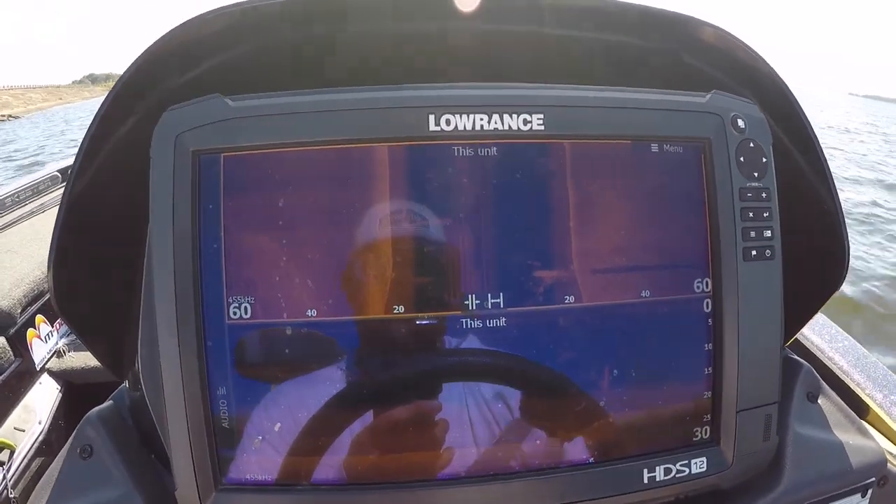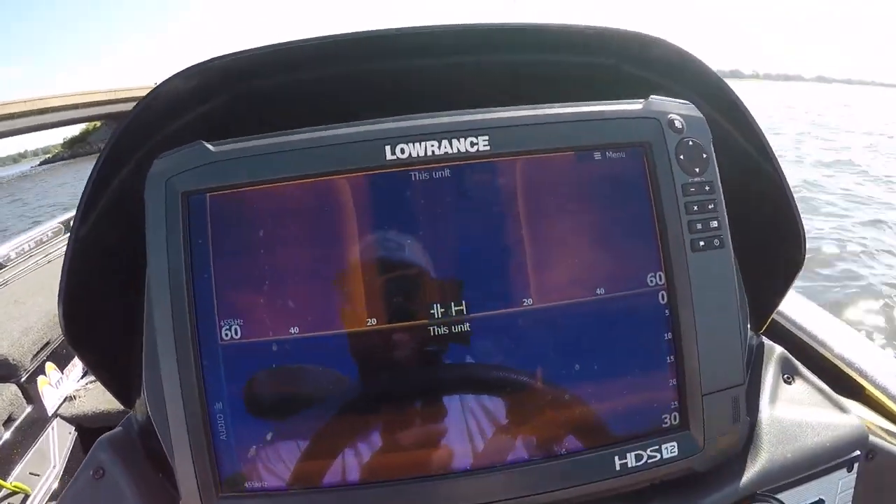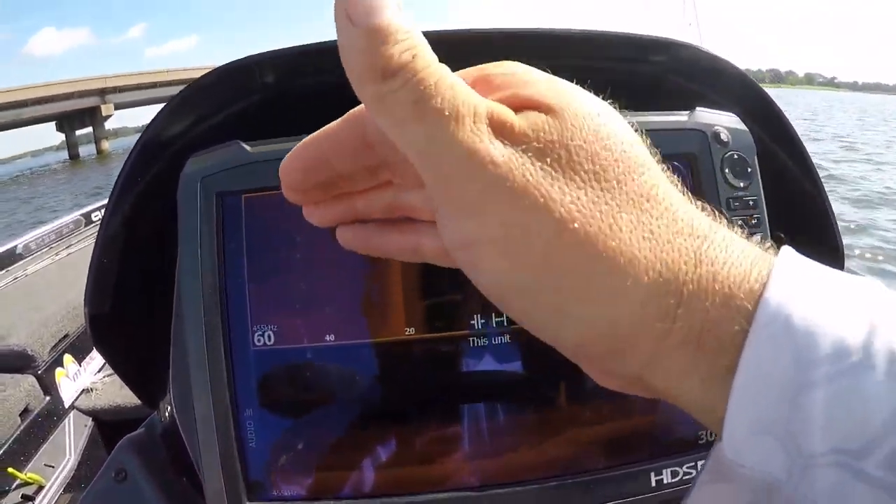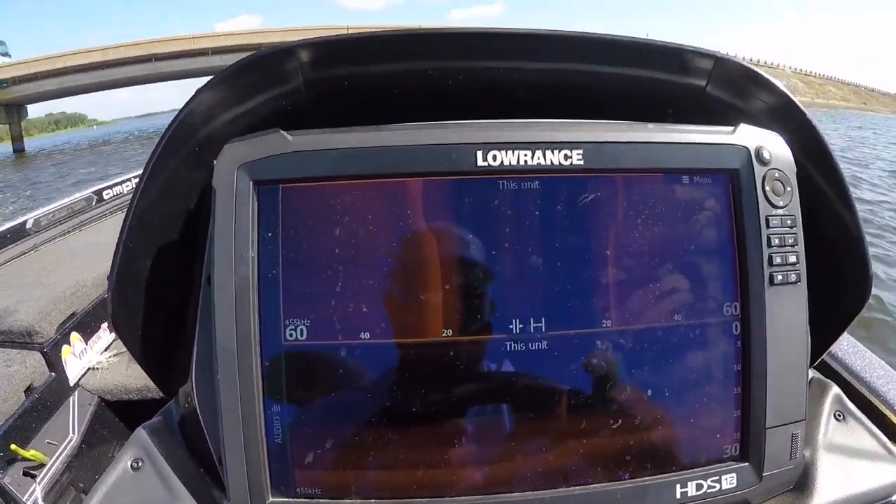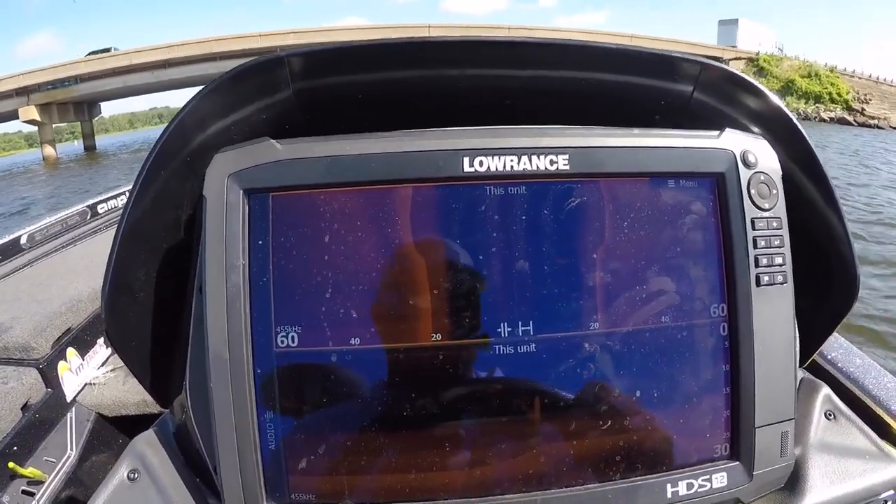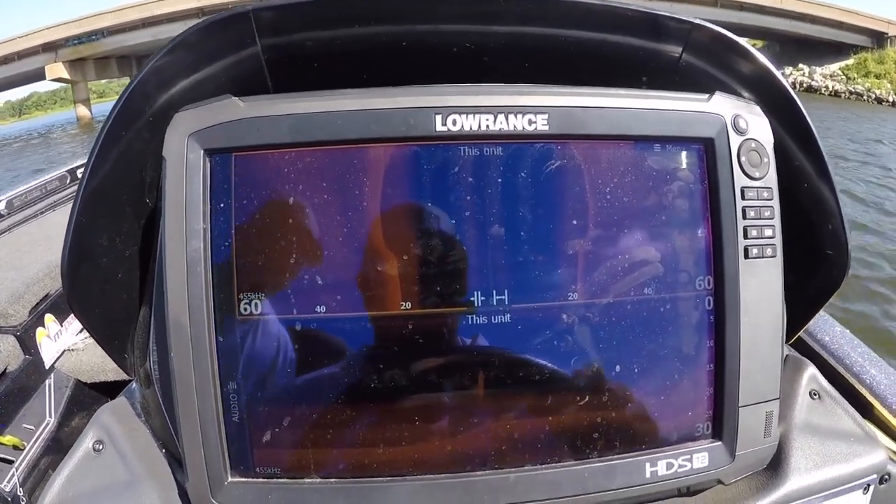So we're gonna roll by some bridge pilings and some rock riprap right here, and you'll see the rock riprap come up on your right. Now notice when I'm turning, wherever you turn, so right now I'm turning left, the inside over here, that side scan is gonna get distorted. The view's not gonna be clear. But we're gonna roll by a couple bridge pilings and some rock riprap here and see what we can see.